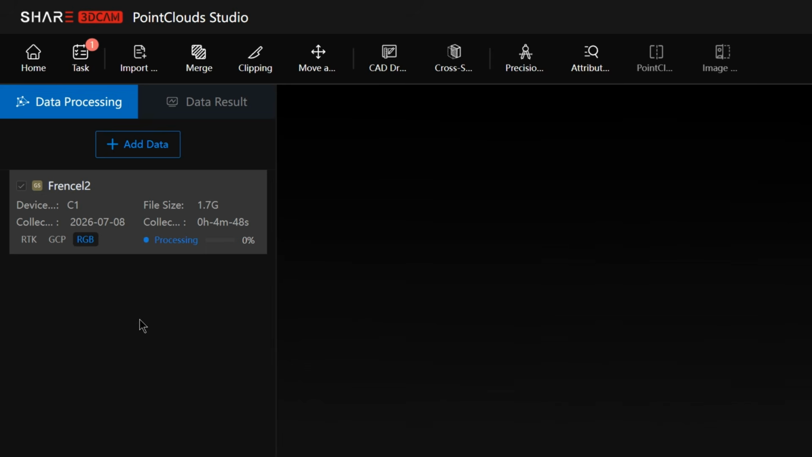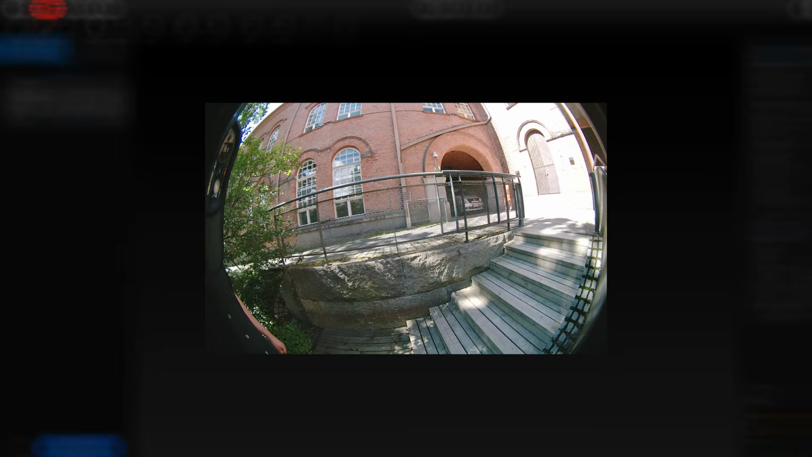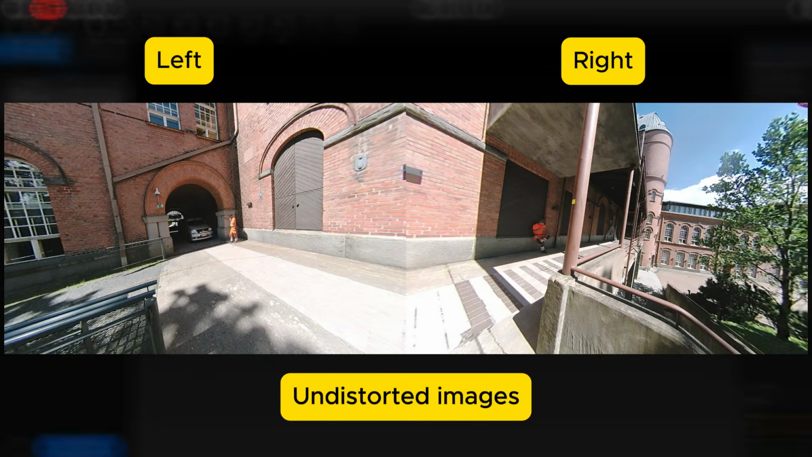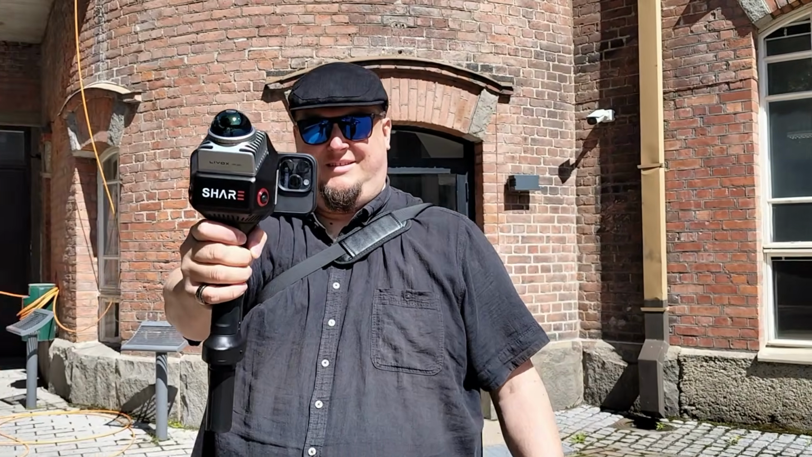After signing in, we can finally start processing the scanned data. The first thing PointClouds Studio does is process the images. It extracts the fisheye images from the left and right cameras into separate folders and then creates distortion-corrected versions of them. But one part of this process genuinely surprised me.